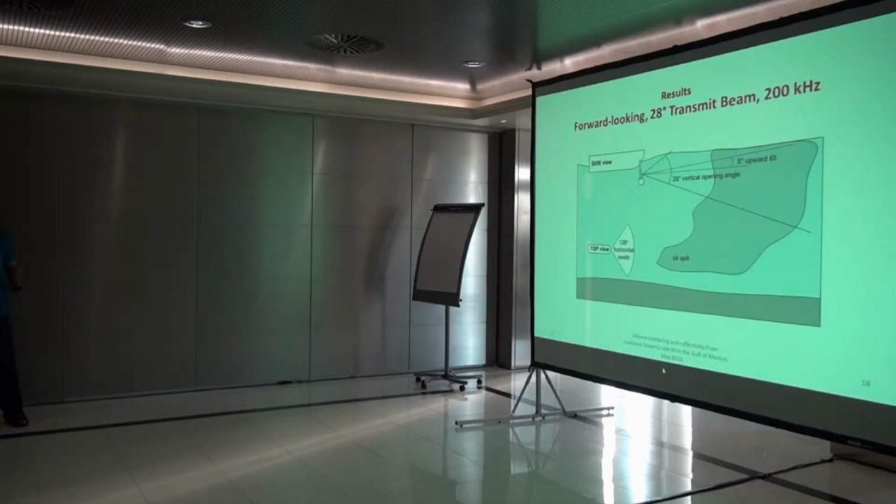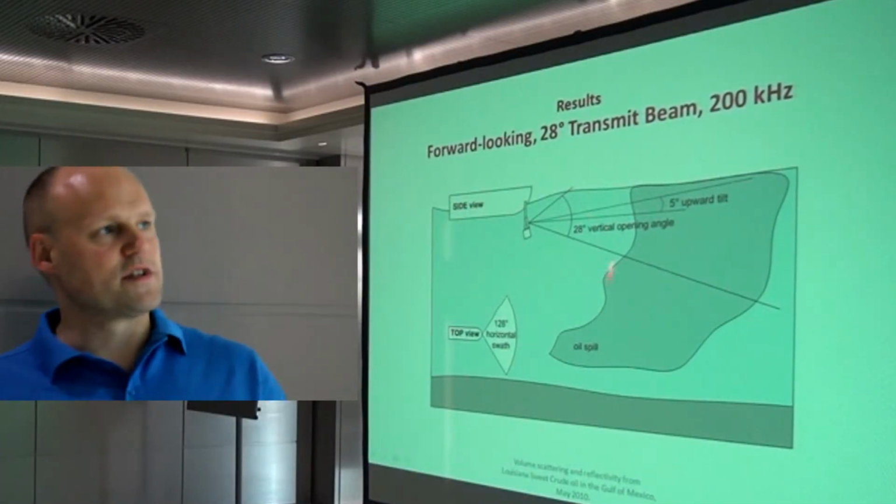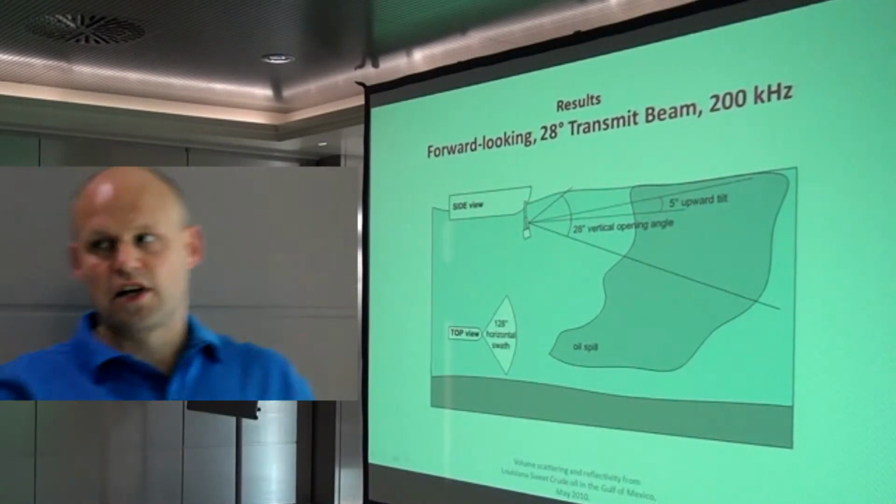Okay, and then we first look into the forward-looking system here, the 7128, with the wide opening angle. We have a 120 degree swath if we look down from above, and we have this 28 degrees vertical opening angle here. So we have a large area, or large volume, that we look into.